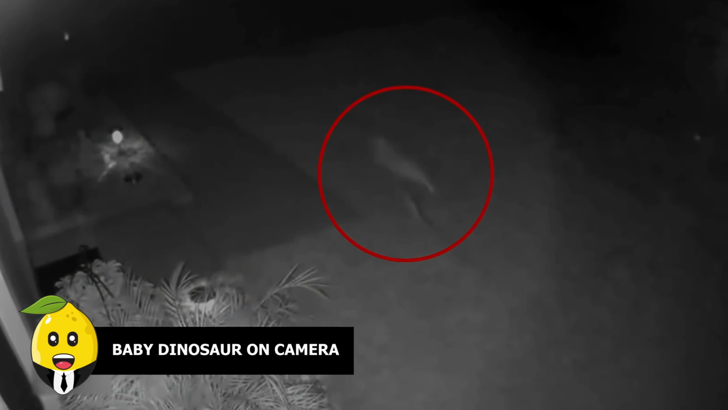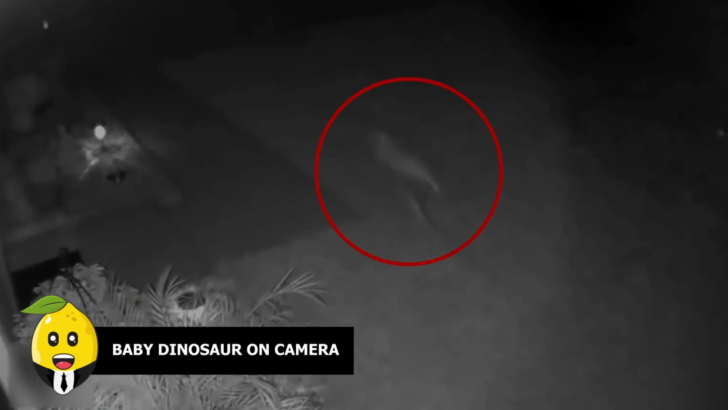Baby dinosaur on camera. A Florida woman in 2021 got the surprise of her life when she noticed a baby dinosaur on the camera running through her yard. She and the internet are still wondering what could have been. It could have been some wild animal that got its head stuck in a cloth, or perhaps a strange cat with a big, bushy tail. It is difficult to see the way it strides across the yard quickly. Anyhow, if this is a real-life dinosaur, someone best put a leash on it before it grows and eats everyone.